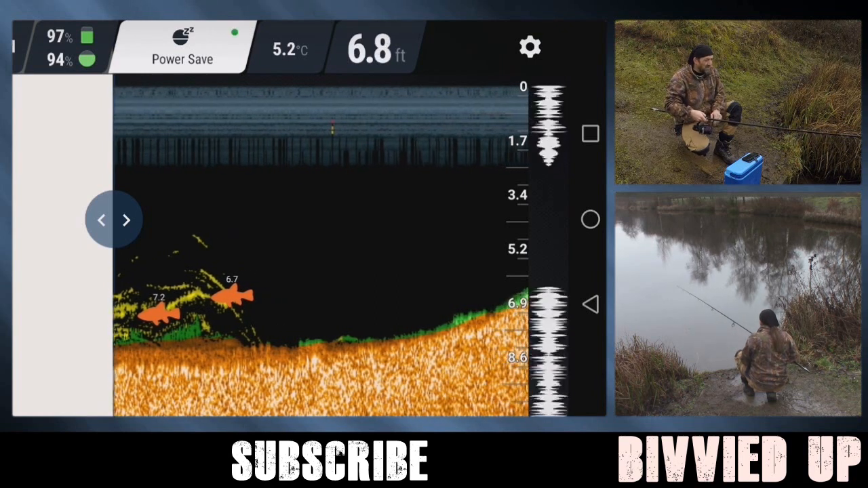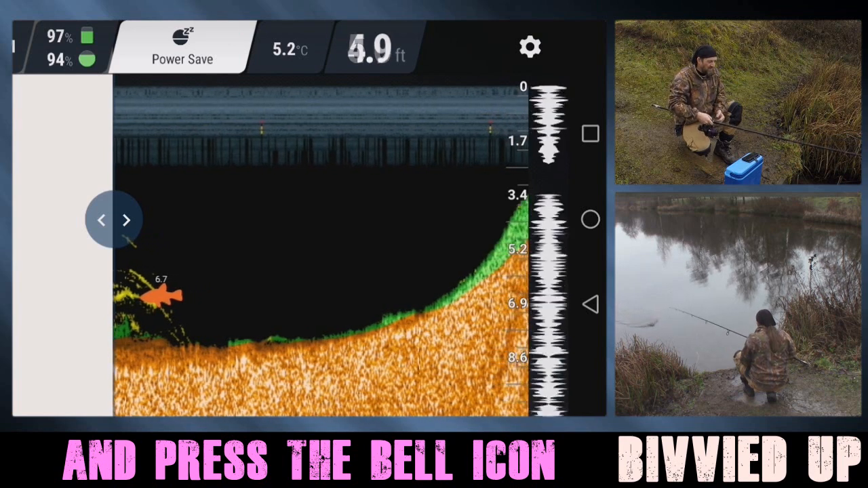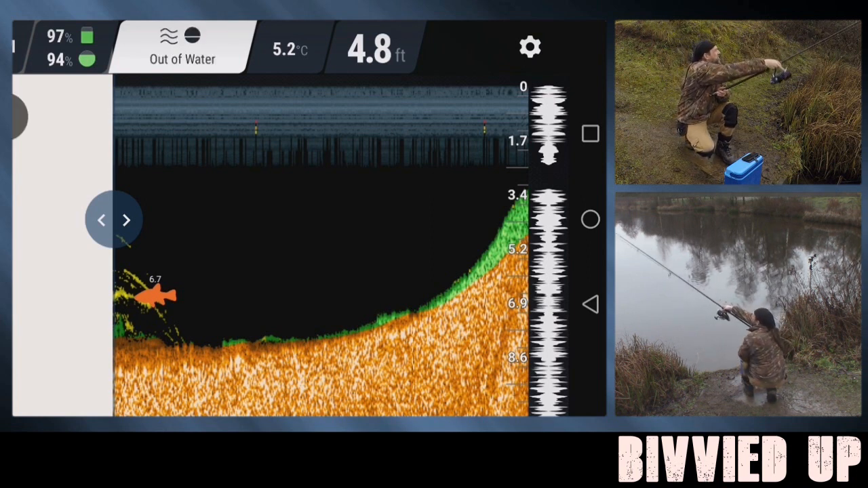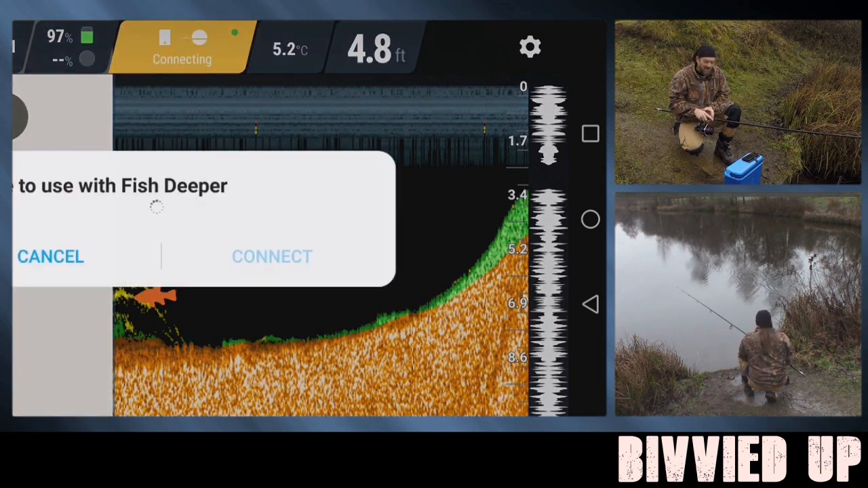Now it's not as deep as it is the other end. When we were at the other end it was registering 11, 12 foot, 10 foot sort of average, with 11 and 12 foot bits in it. That's it, one more out there. So this is the shallow end, and like I say, the temperature's considerably higher today.